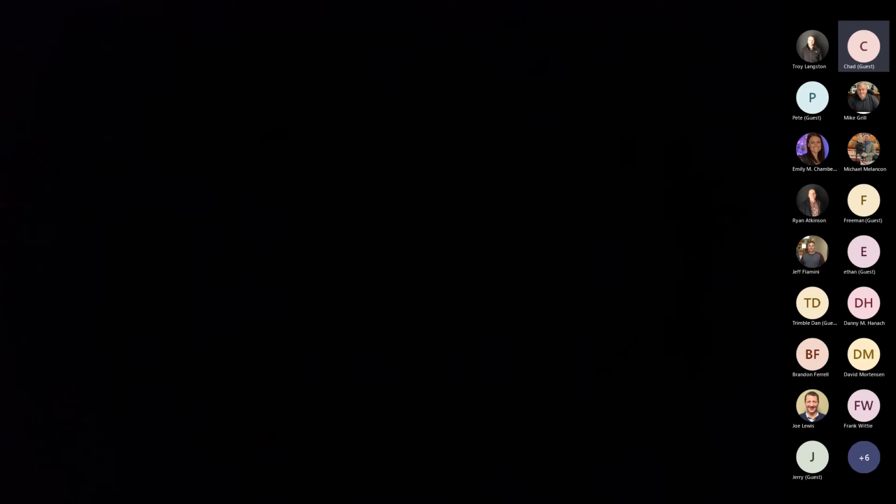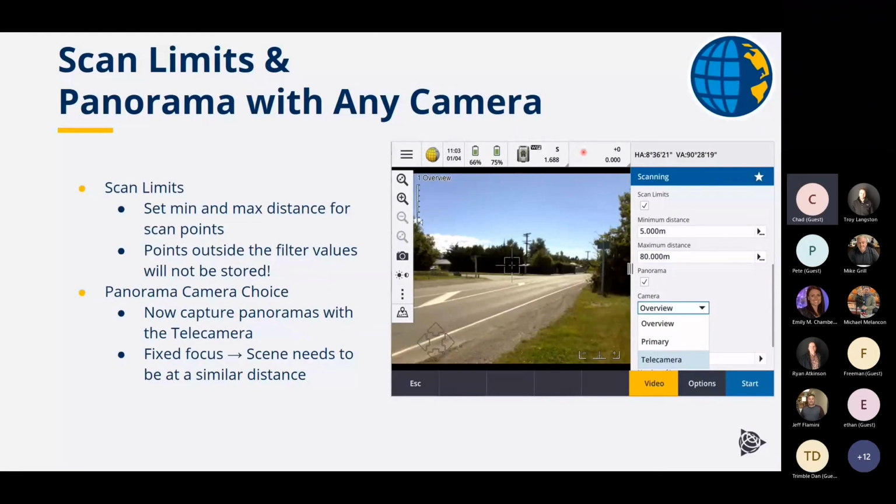The biggest thing, as we all know, with the SX12, is that it comes with the laser pointer. The camera in it is updated, so if you're going to do any kind of imagery... Can you hear me again?